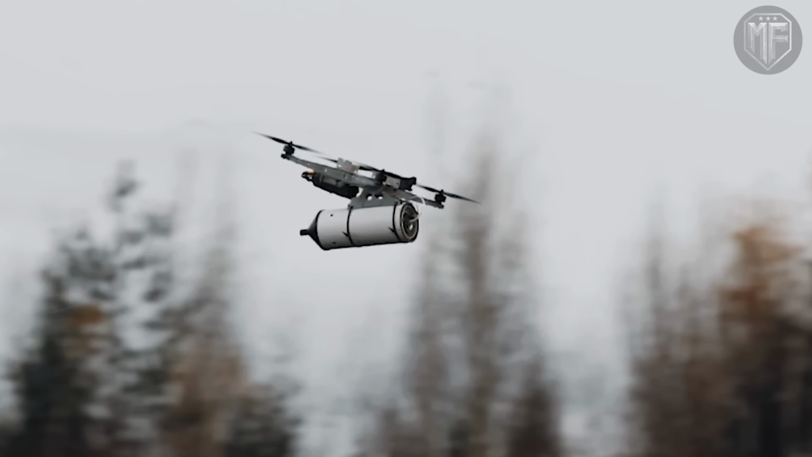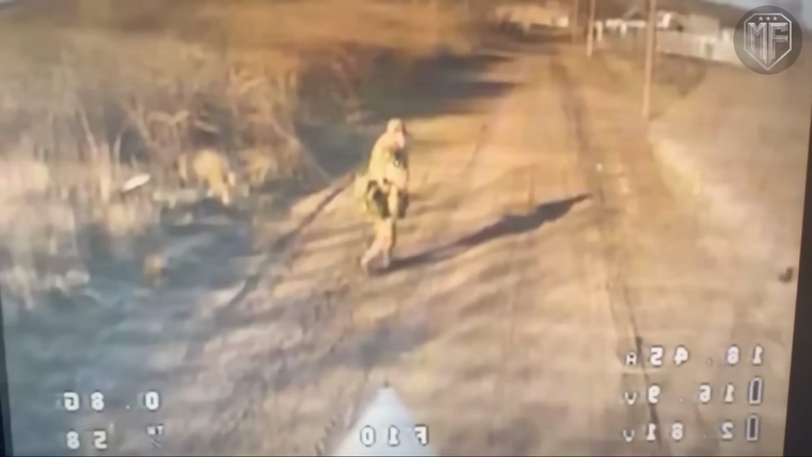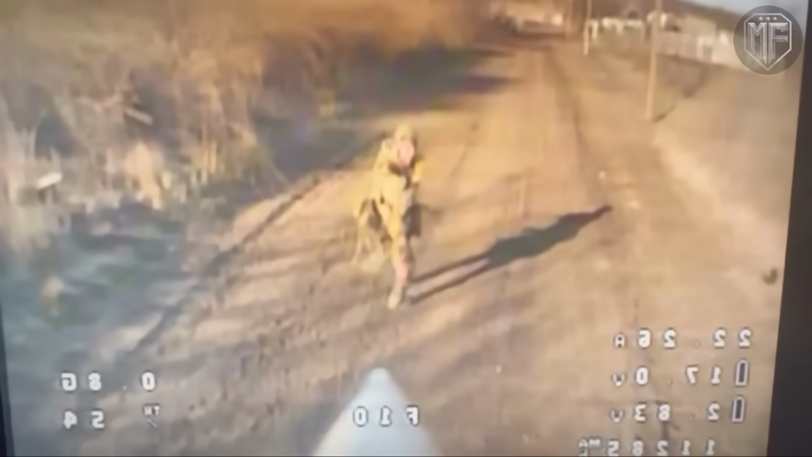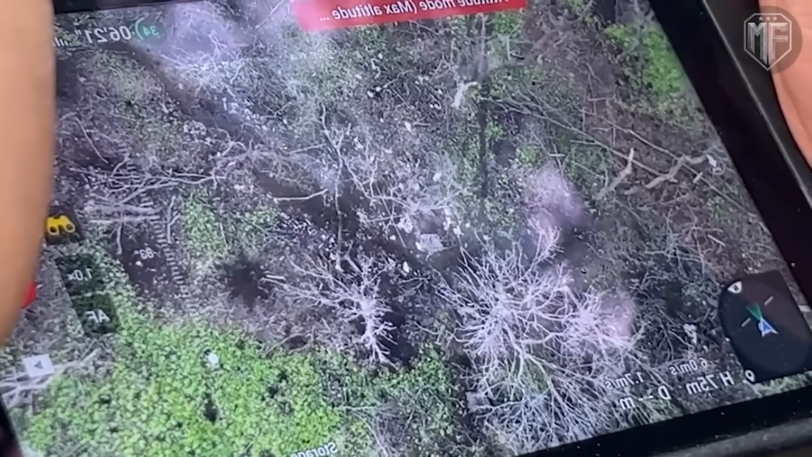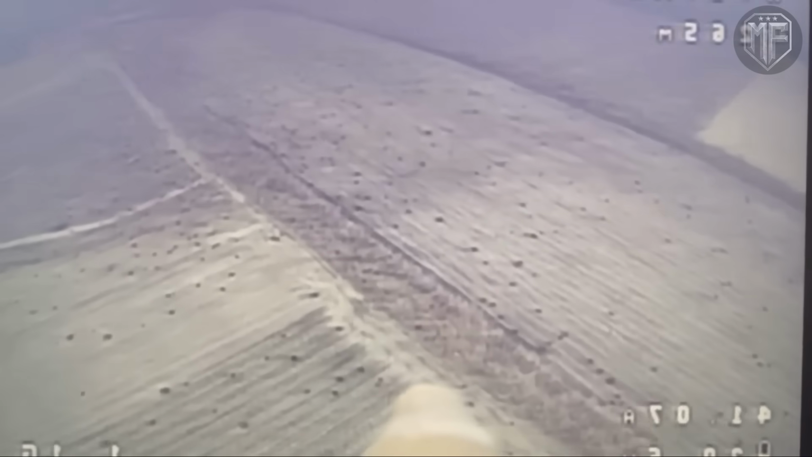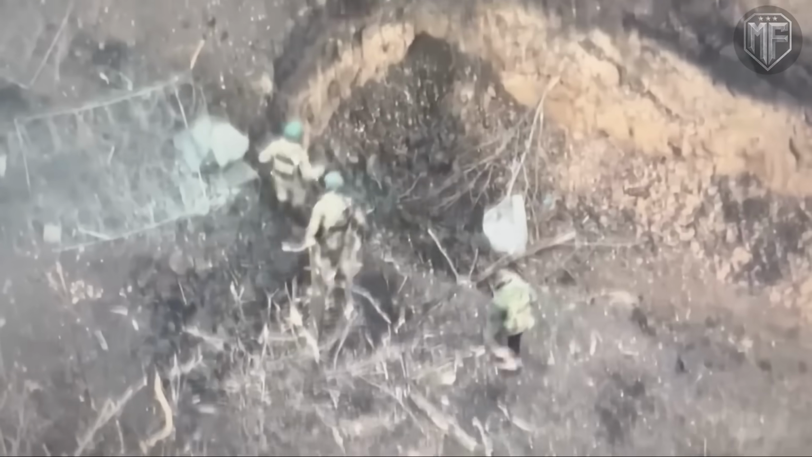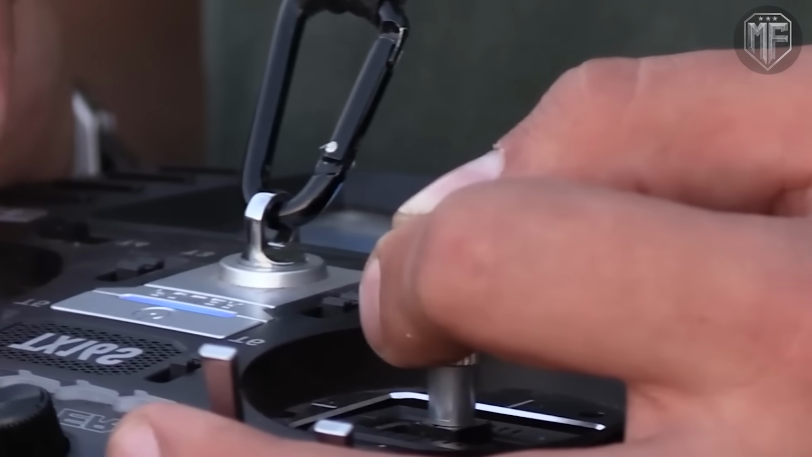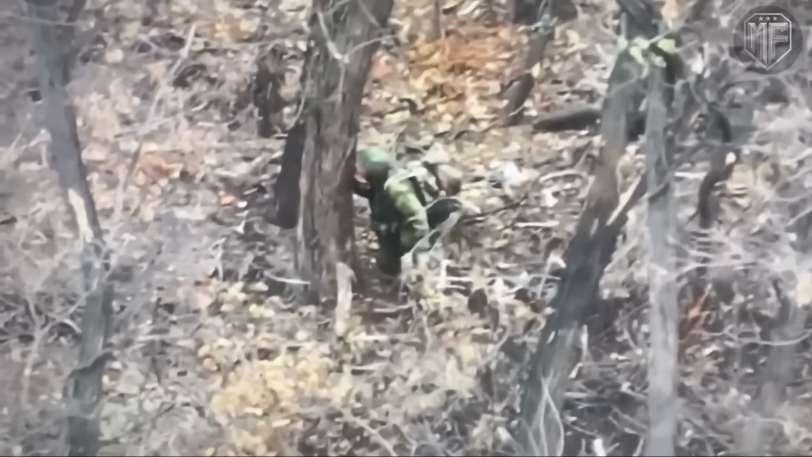When the camera shifted from boats to individuals on the ground, the battle entered its most revealing phase, because technology stopped being abstract and began to expose how human behavior breaks down under constant aerial pressure. Footage from elite Ukrainian FPV units showed Russian soldiers reacting not as a coordinated force, but as isolated individuals who suddenly realized they were being watched with no clear way out. The first visible change was confusion. Men looked around without direction, scanned the sky too late, and moved in short bursts that showed hesitation rather than intent, because the threat could not be located by sound or distance.